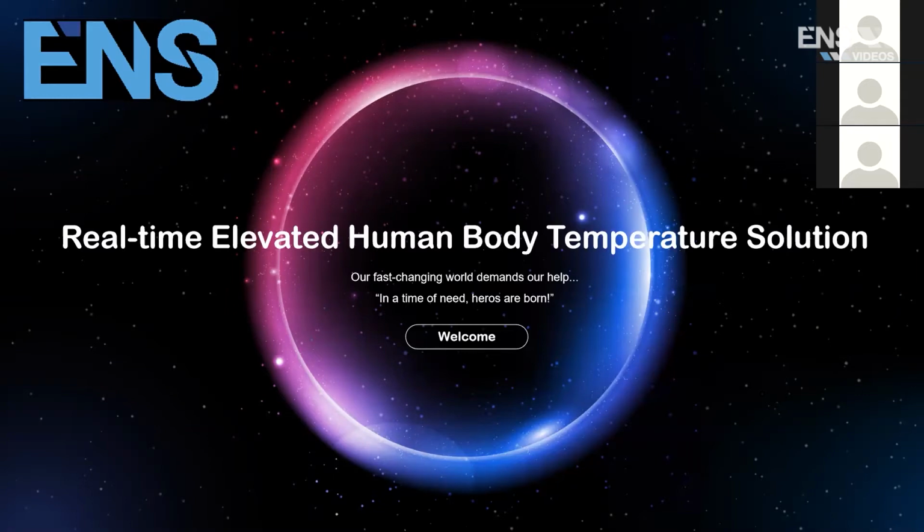In the news, for anyone who has been sheltered in a bunker, we're experiencing a global pandemic of a virus called COVID-19. COVID-19 is a respiratory virus that affects our ability to perform one of the most needed functions in our body, which is breathing.